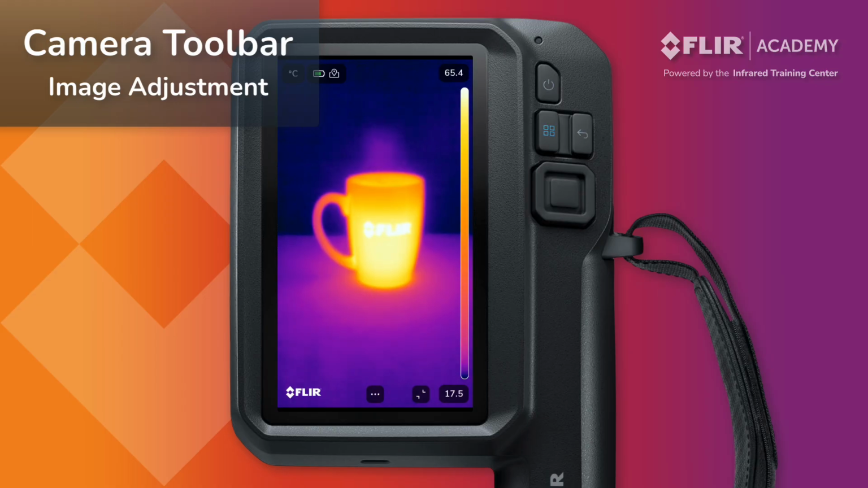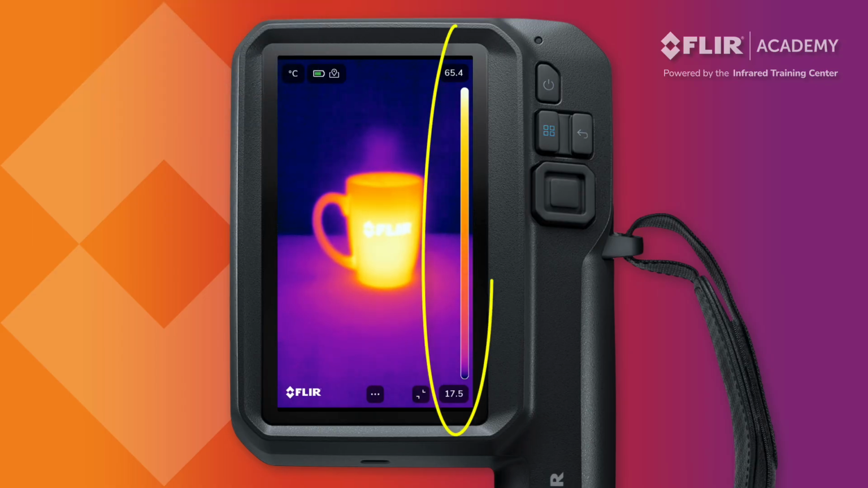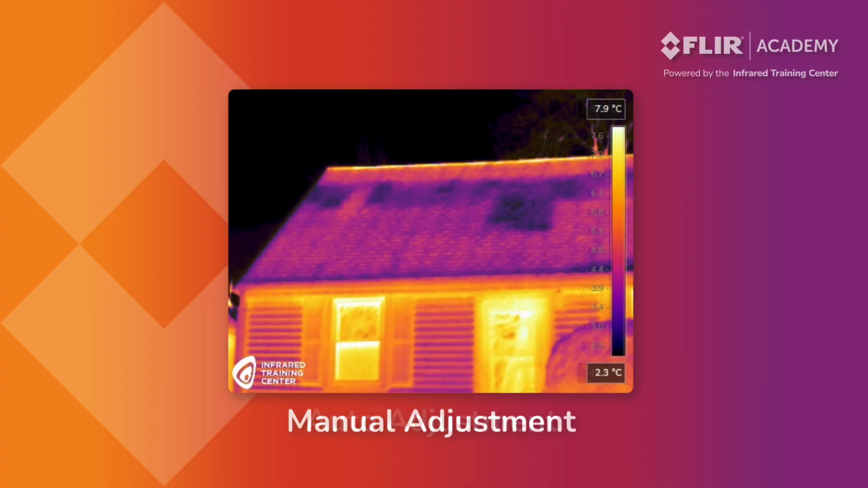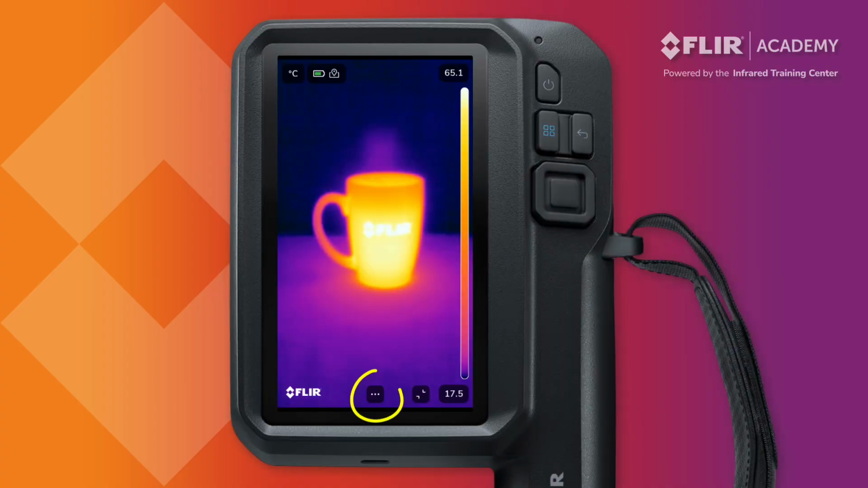Image adjustment, also called thermal tuning, is the process of changing the temperature scale in the camera. This is known as adjusting span and level. Modifying the scale changes the contrast and brightness of the thermal image, helping operators better identify thermal anomalies on a target. Tap the image adjustment icon to view both options.